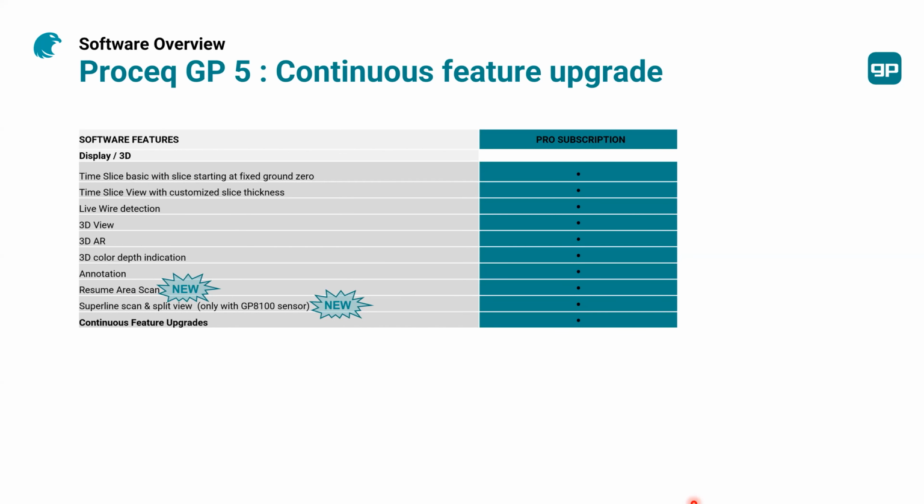And of course, the display here is really the terrific feature. As Michael mentioned, we have the sliders. You can travel across the thickness in what we call time slice view, and you can also have it on the superline scan for the GP8100 sensor. You have the live wire detection, good to detect the wires, and very important to remind that in the field immediately you can have the 3D view, augmented reality as well, and the color depth indication.